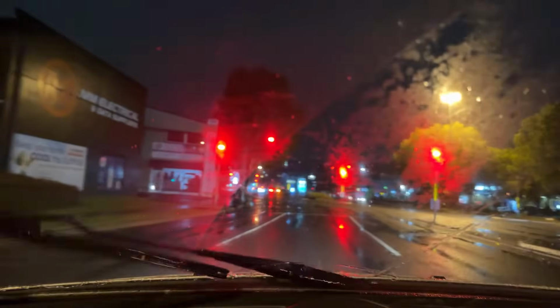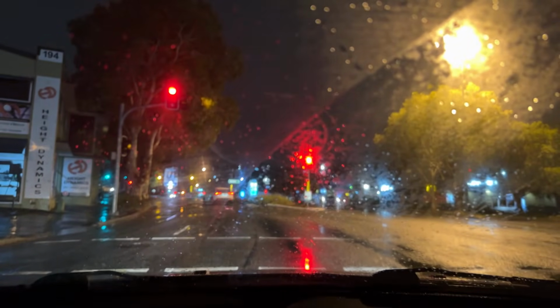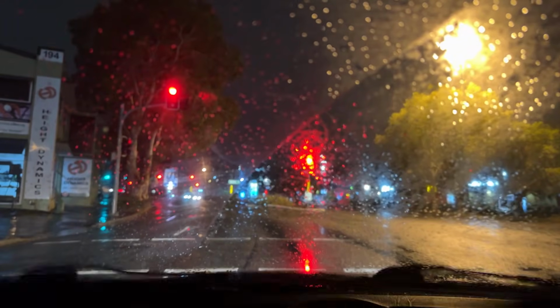Roger Max. All right. Oh well, we're definitely back into traffic light territory. There's Height Dynamics. That's just on the left there. That's where I get my abseiling gear and all that for climbing and hanging off buildings.